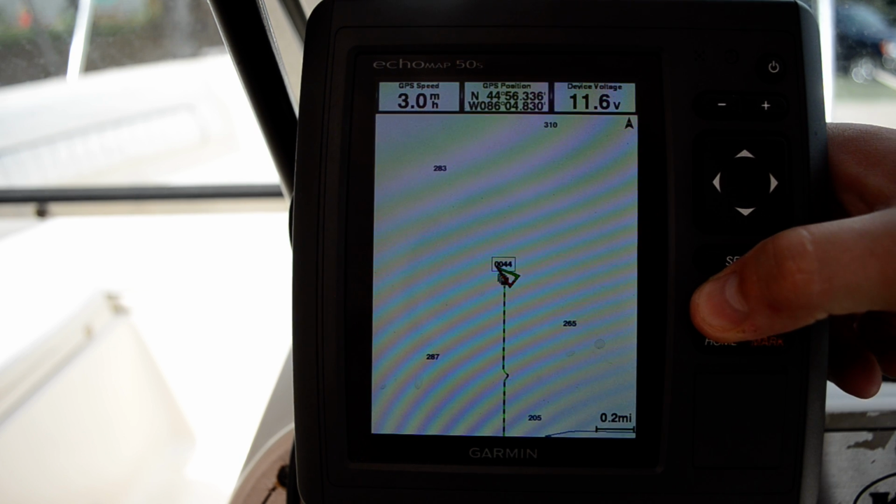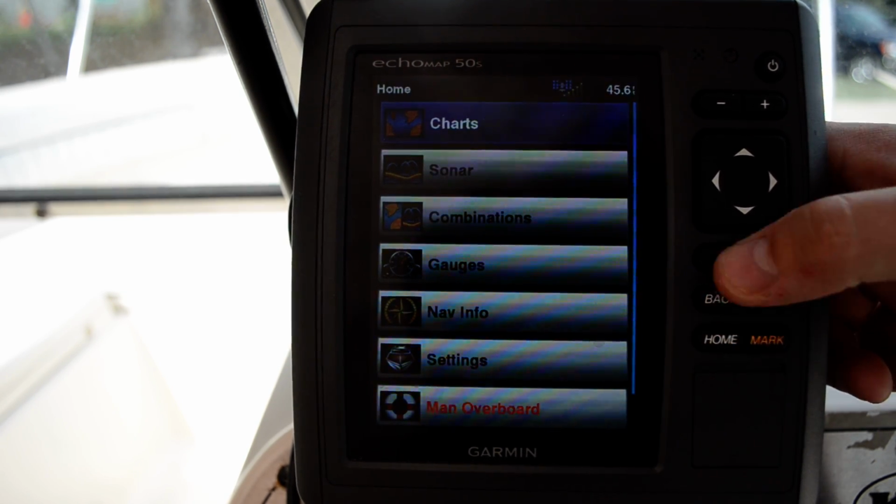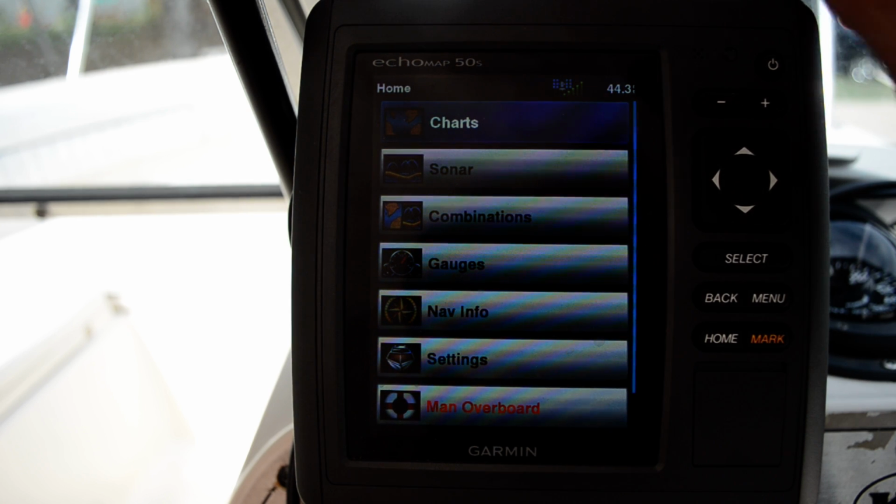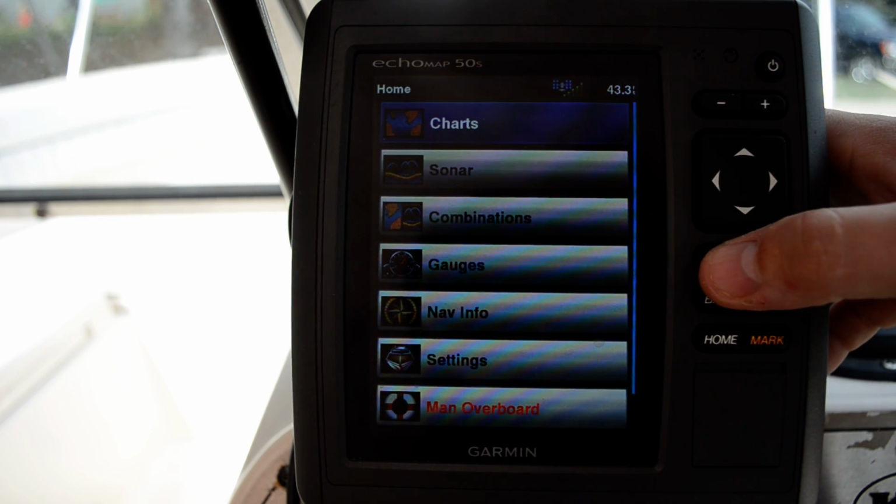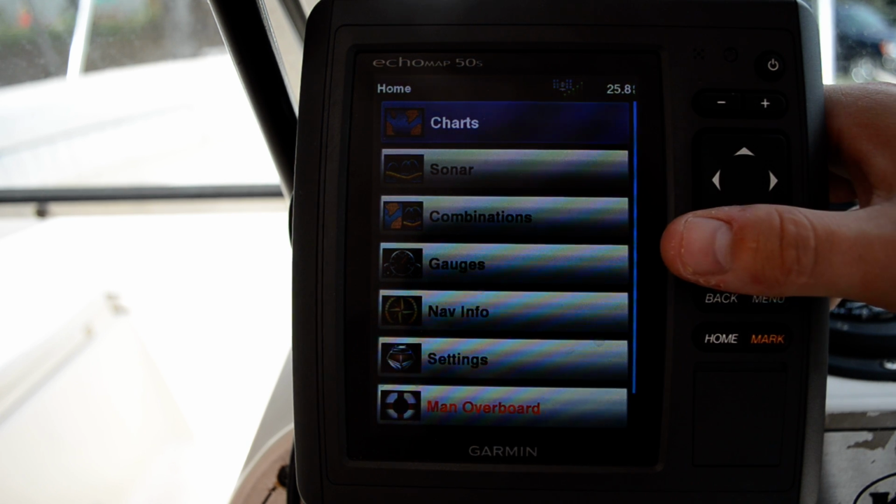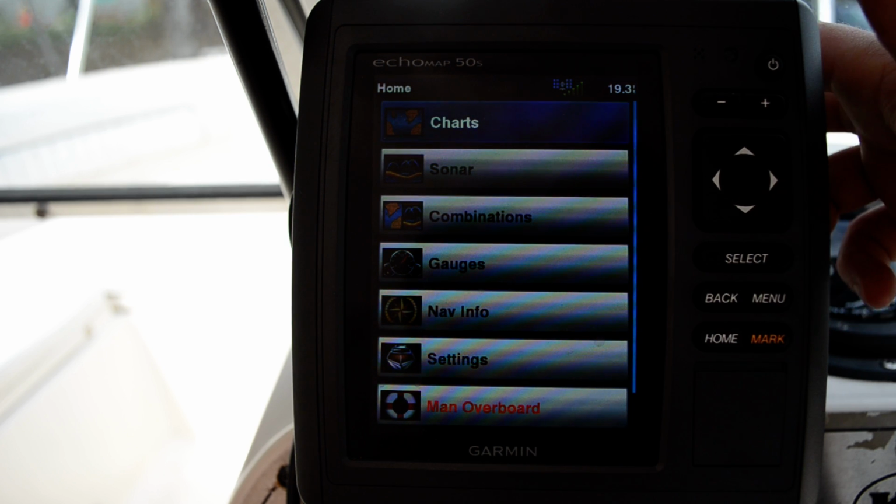So that's it. Echomap 50S. Hope this helps you. I'm real happy with the unit. All these new units, they work great. You know, the GPS in this is fantastic. It updates apparently 10 times every second, whereas before it was like once every second. I'm not sure how big of a deal that is, but Garmin has always been fantastic for GPS.